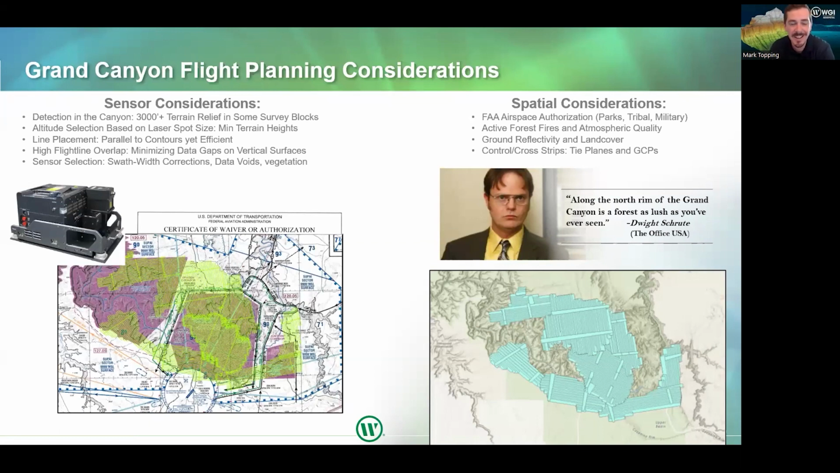I included a comical but very true quote from The Office where Dwight says, "Along the north rim of the Grand Canyon is a forest as lush as you've ever seen." And that's actually very true. It's the Kaibab National Forest, and WGI has mapped that area as well.